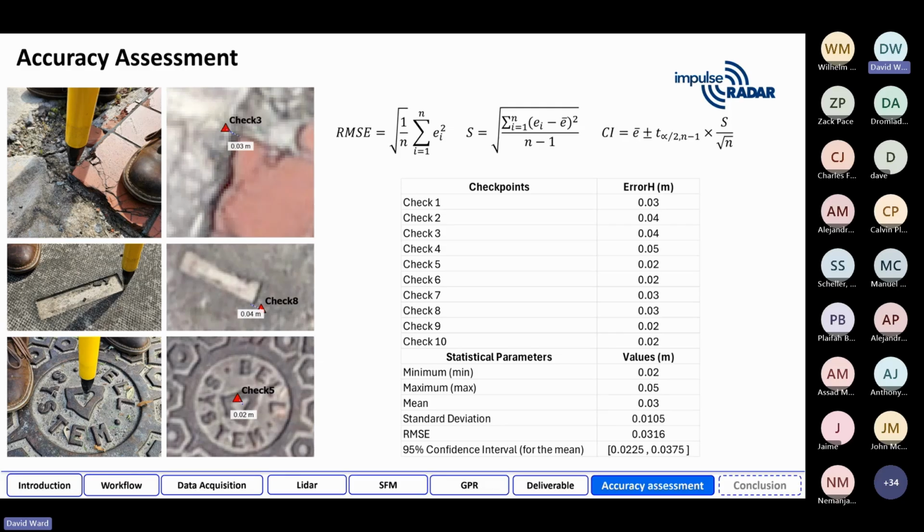As a further check, we have what we call checkpoints, and we did 10 checkpoints. So Dave and Zach walked around and went to features that you can pull out in the photograph or on the orthomosaic and say, hey, how far off are we? And this is all from the ASPRS standard. So they do a root mean square error calculation, which is basic math, on the 10 checkpoints.